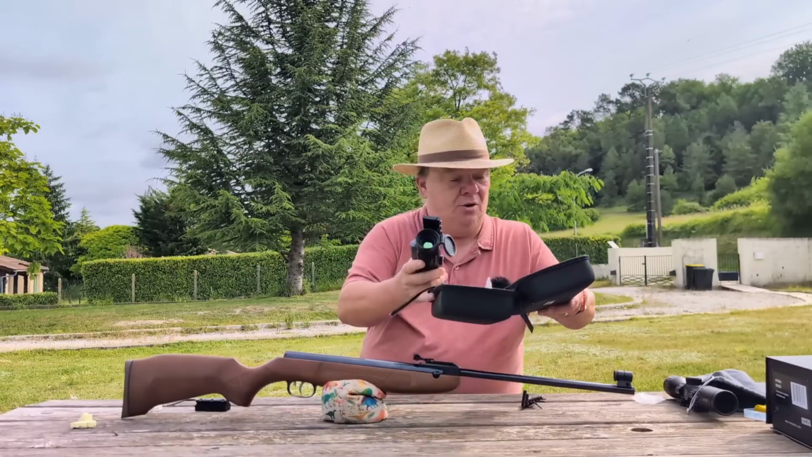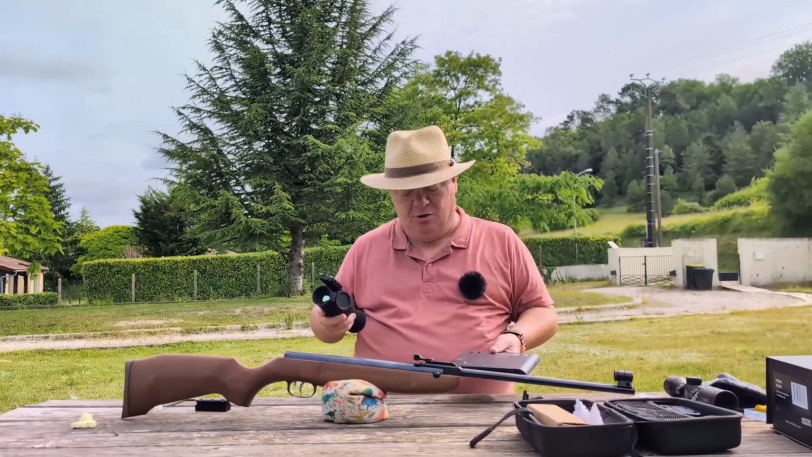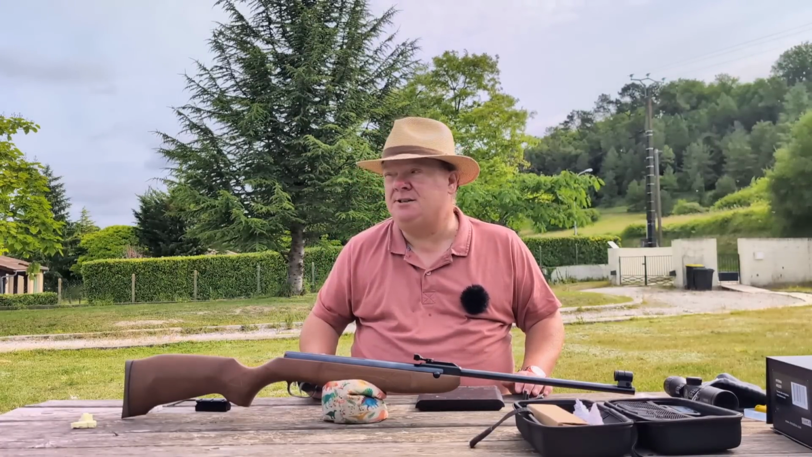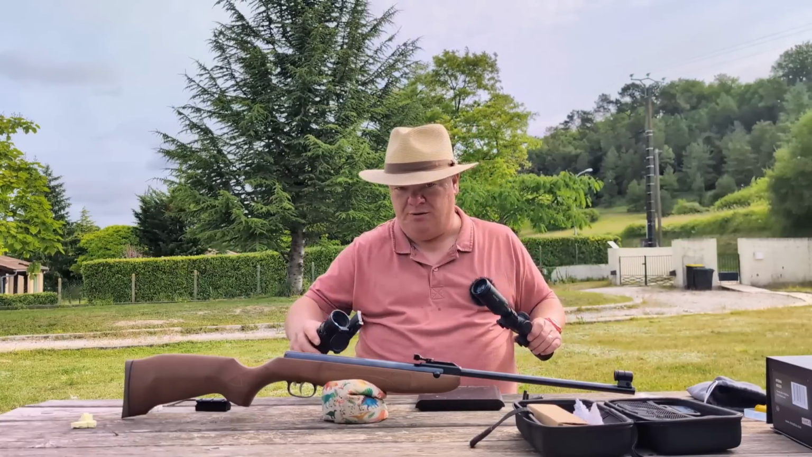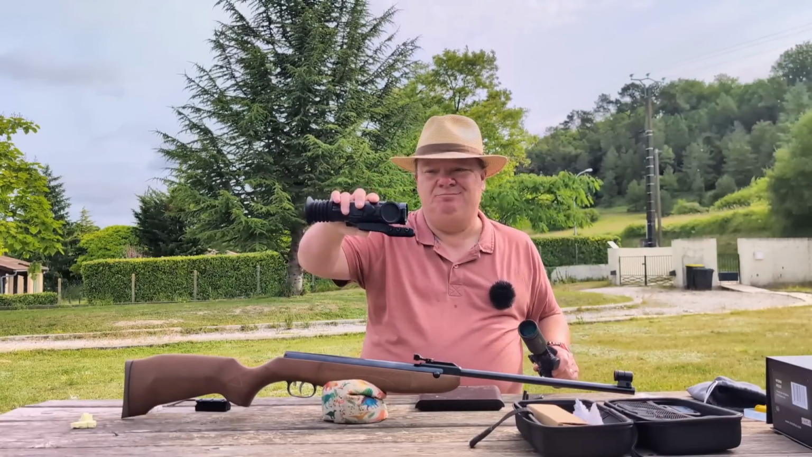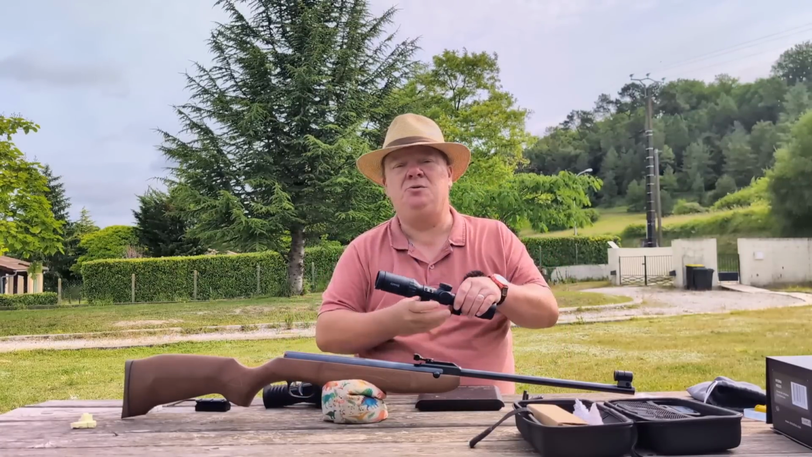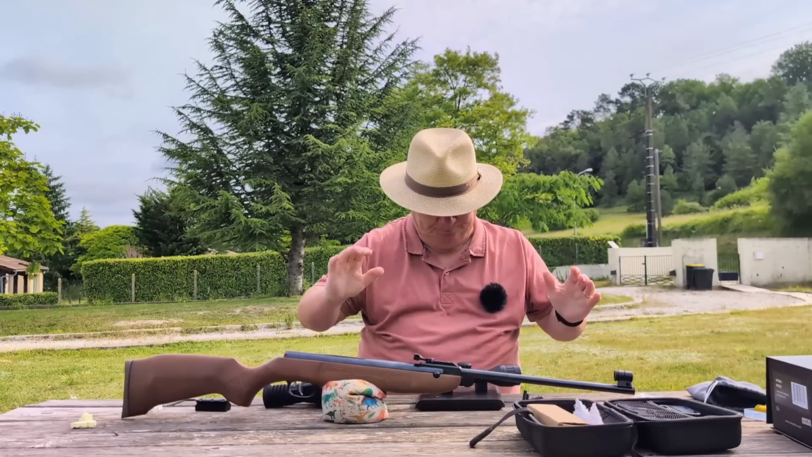Now, while I've got that on there, I did do a weight comparison with that Gertbeek scope I had on my Reximex Meta Plus, the Hawk thing. It was a big Hawk 30mm scope. This was just over half the weight, all in, just over half the weight. Now this is just a 2 to 7 by 32 scope, so considerably lighter.